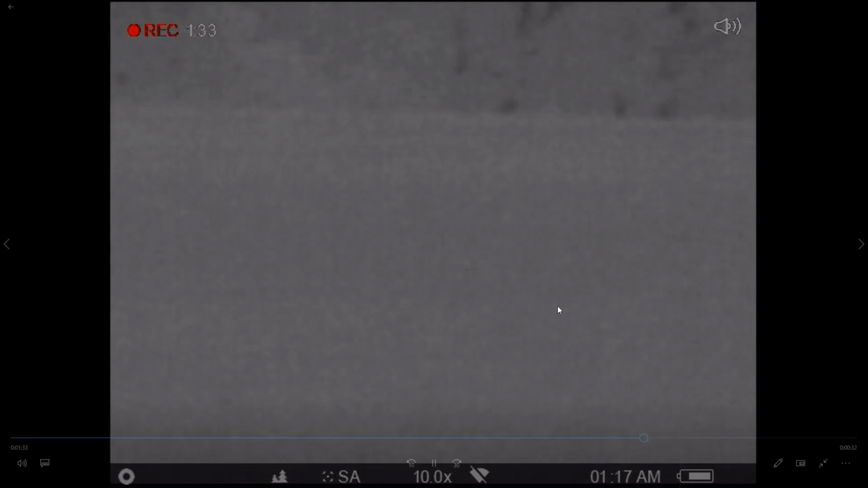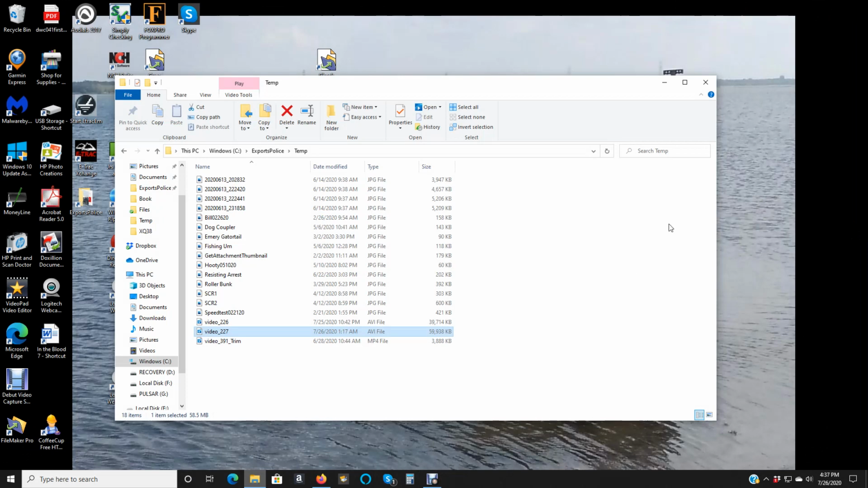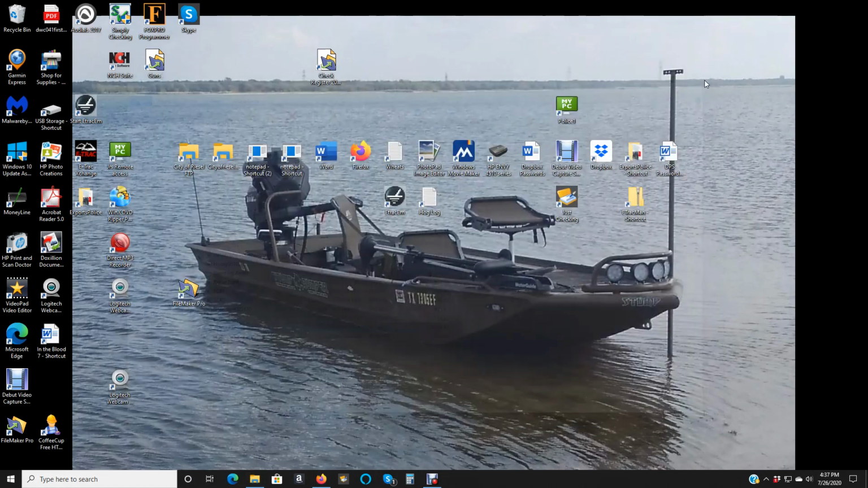Do suppressors work? Well, in that first scenario there, they stayed in that same field, and after shooting all those rounds, they had 2 more groups of hogs come in, and were able to shoot them for about a total of 10 hogs in one field in about an hour. So, do suppressors work? I'm here to tell you they absolutely do.